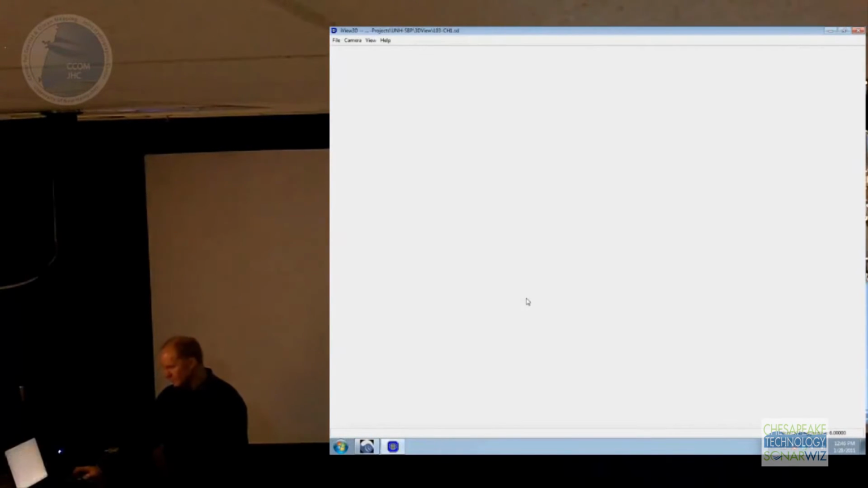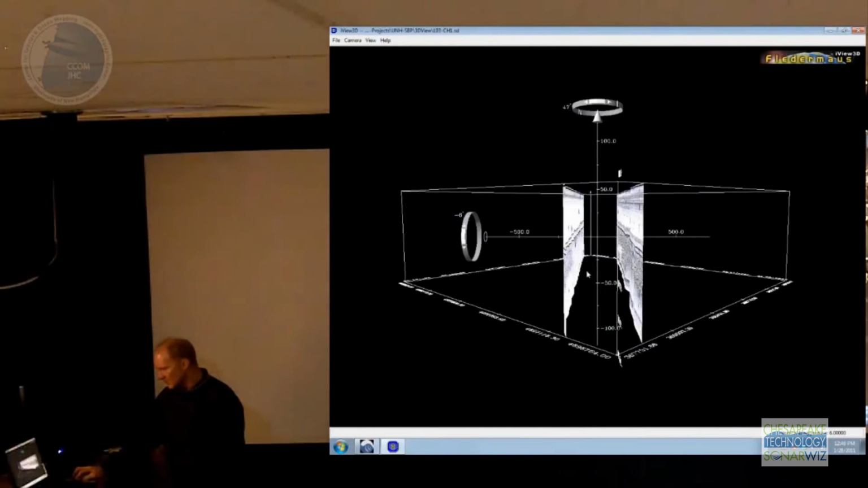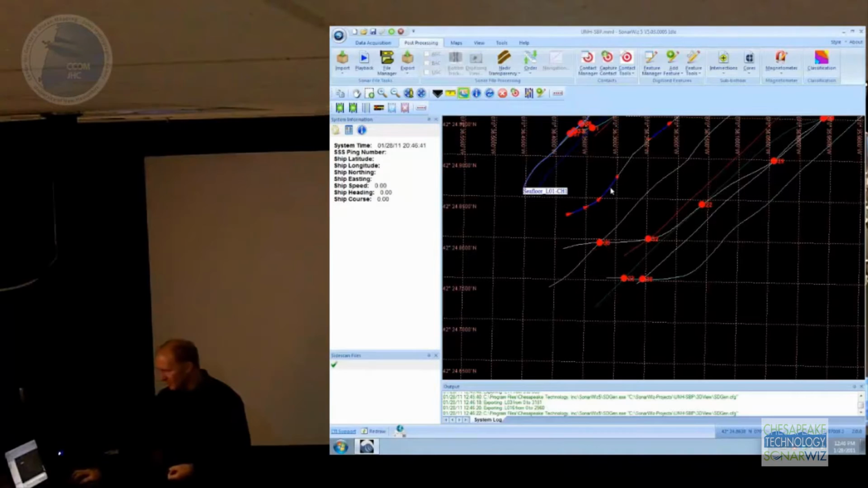So there's those two lines, just very quickly. I know you can do this in Clear Mouse, but this kind of gets you there a little bit faster maybe. And you can take all your processing as well. So anything that you process in SonarWiz carries through to the export to Clear Mouse.